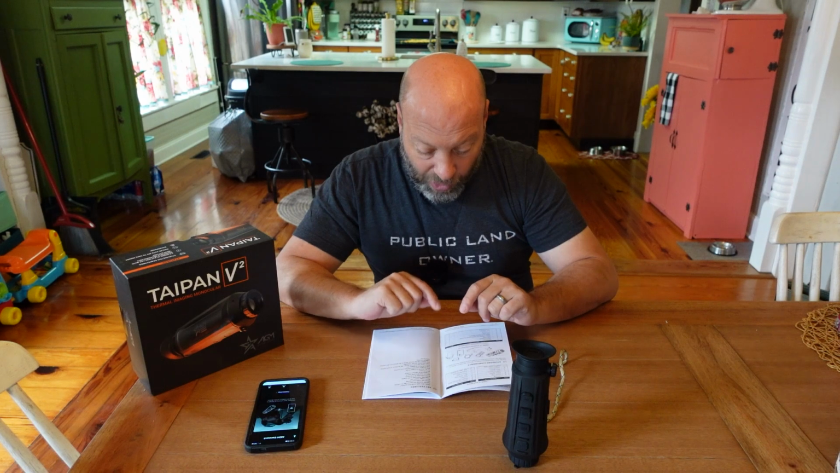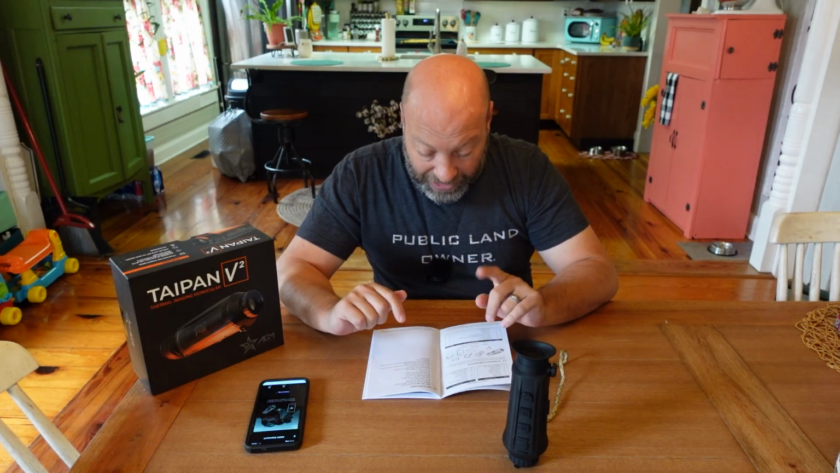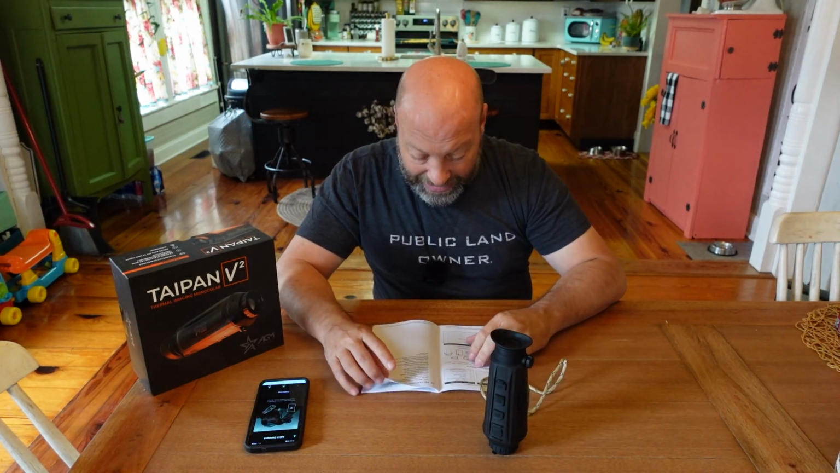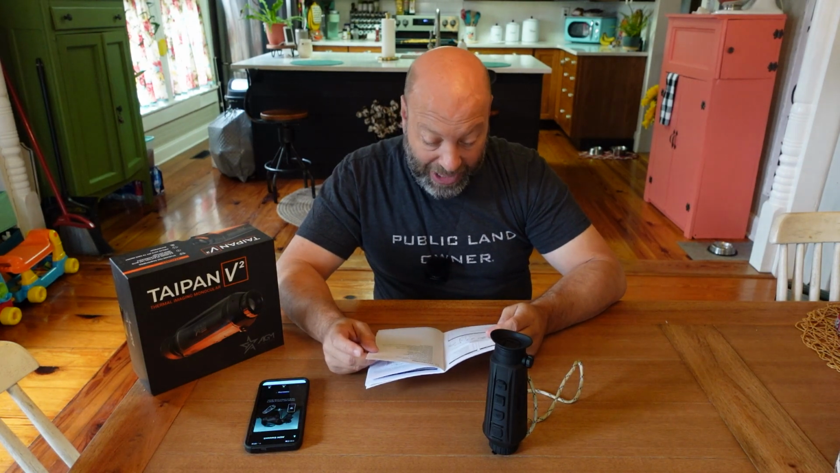Now the zoom, it says 1248 zoom. That is kind of interesting because that varies on which one you get. We'll cover that. Replaceable rechargeable battery, 6.5 hours of battery time on one battery, and they are replaceable. And so that's basically it. You can also do external power supply capability.